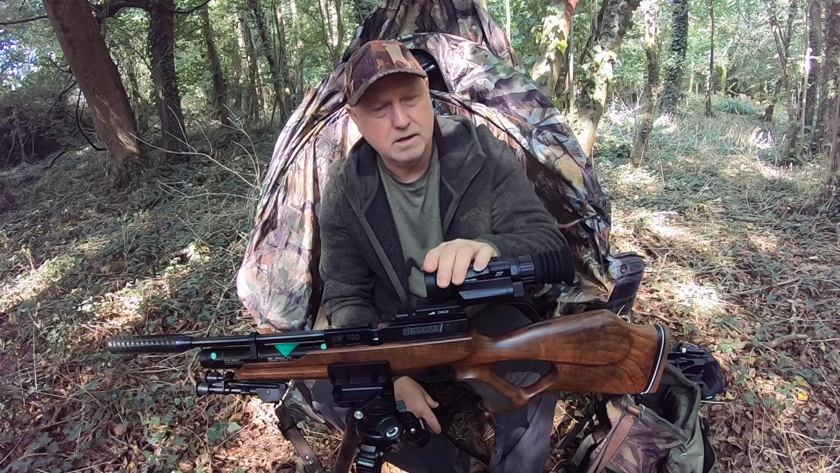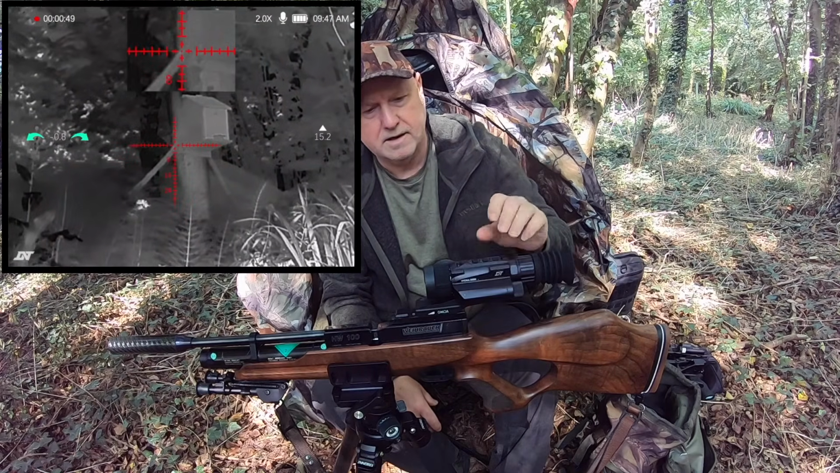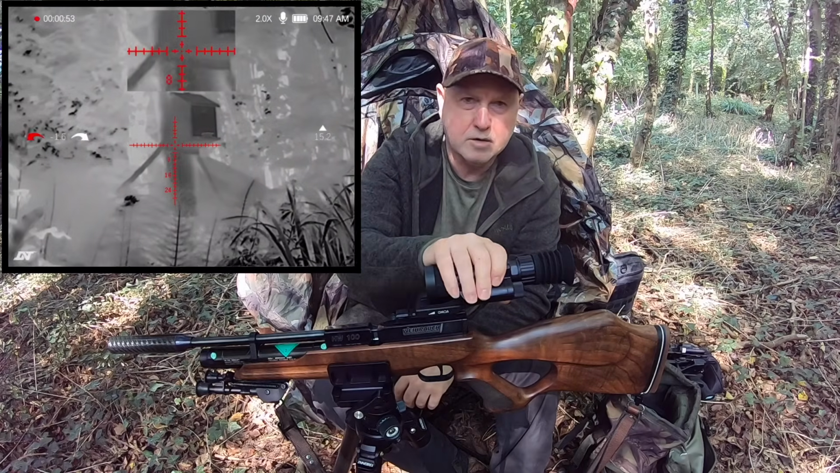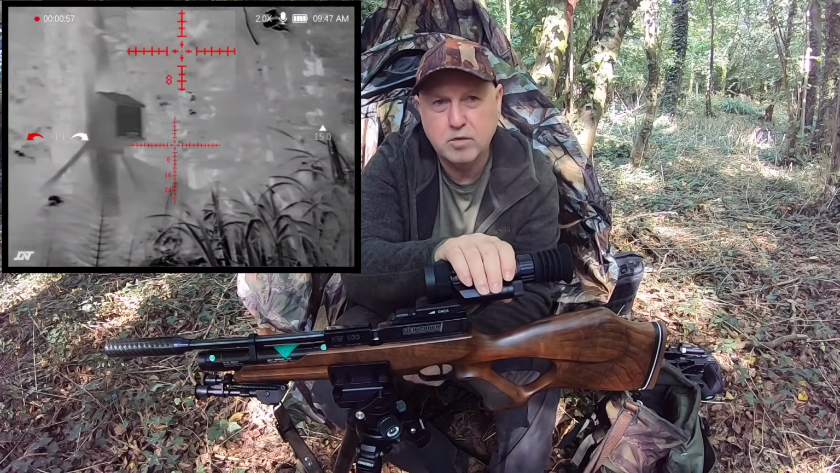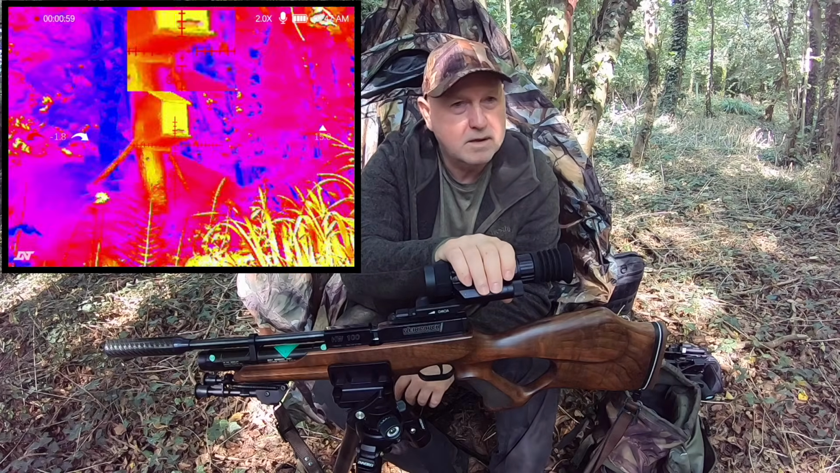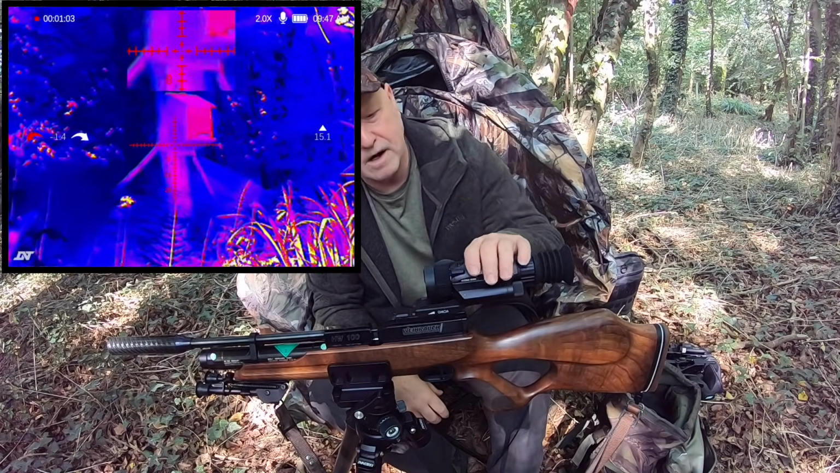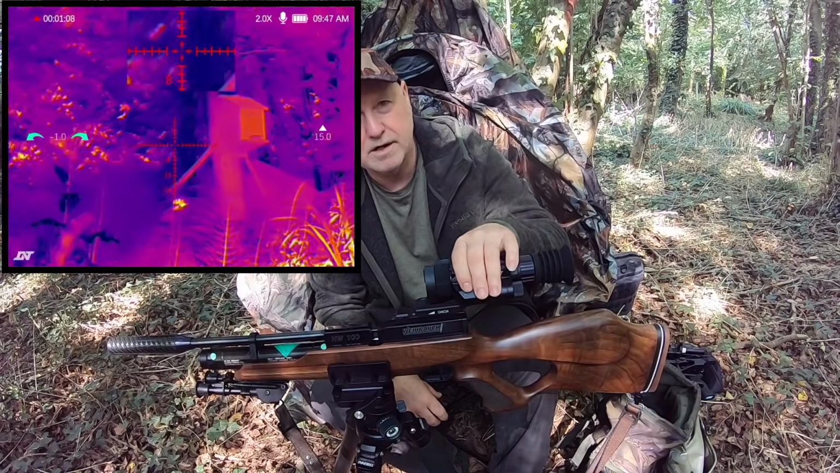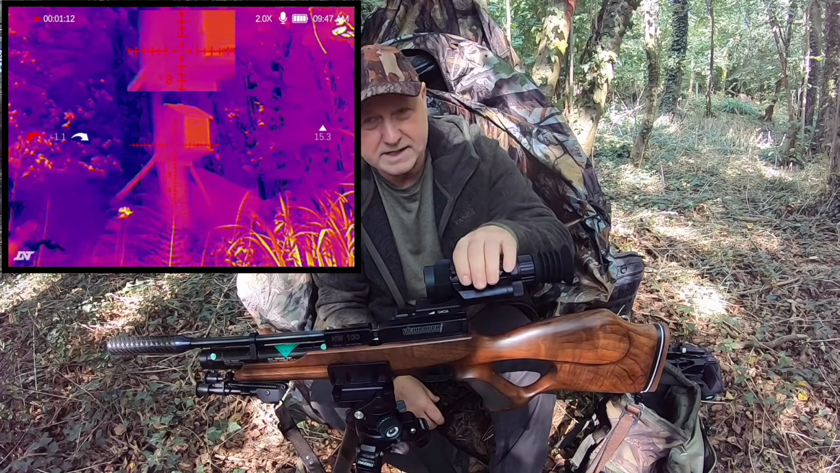especially with that upscaling software thing they've got on it. So if you're after a rifle scope for thermal pest control, particularly up close ratting, because if anything, I have to say I've missed the laser rangefinder that you have an option on most other DNT products.